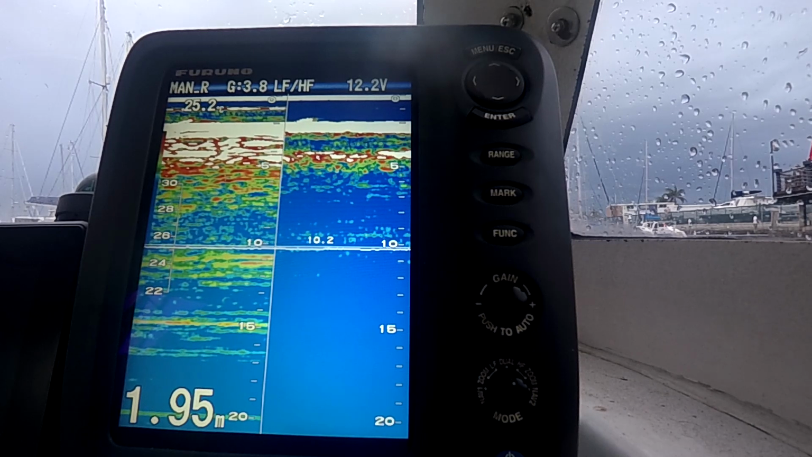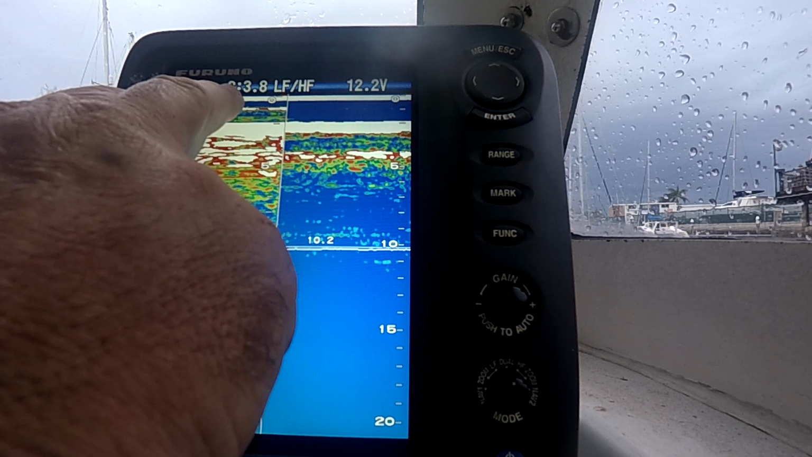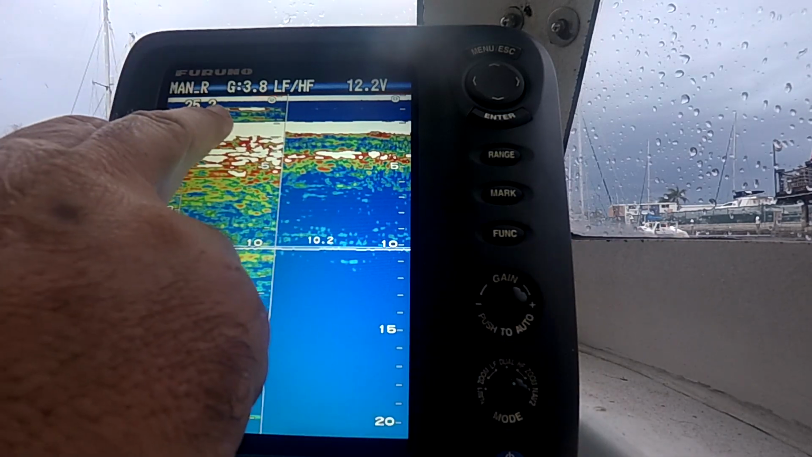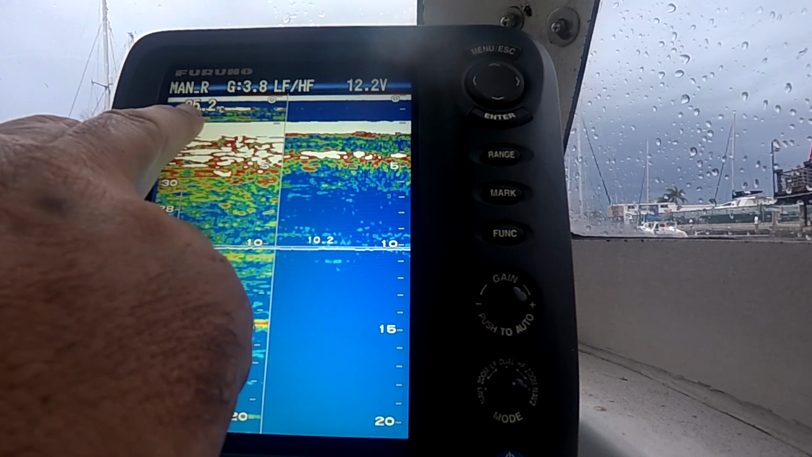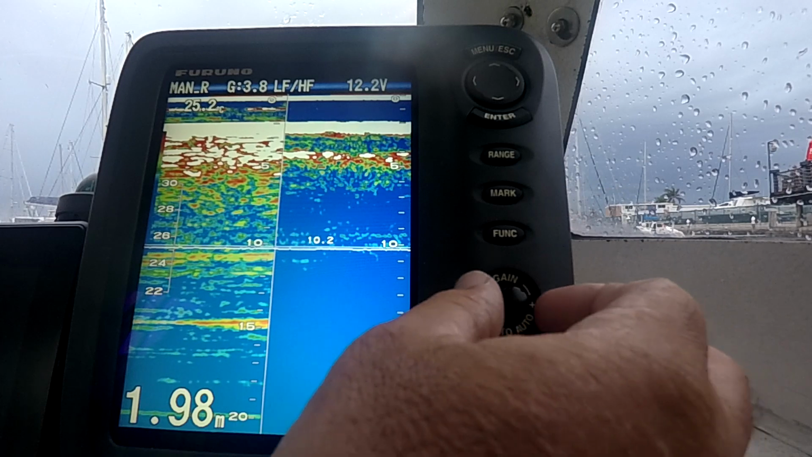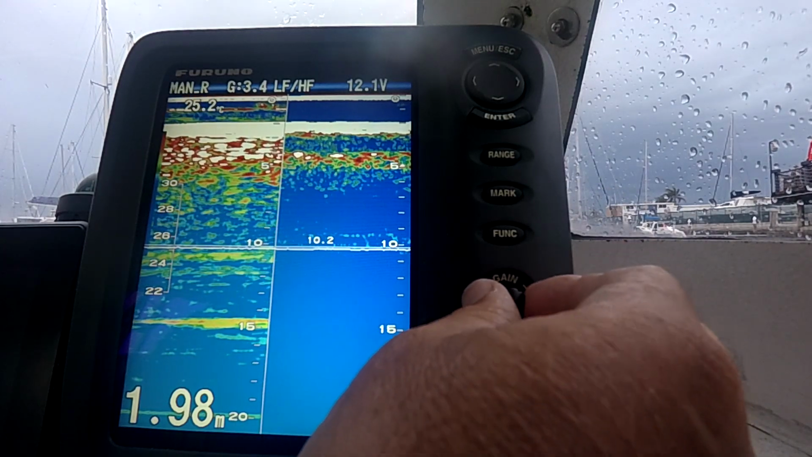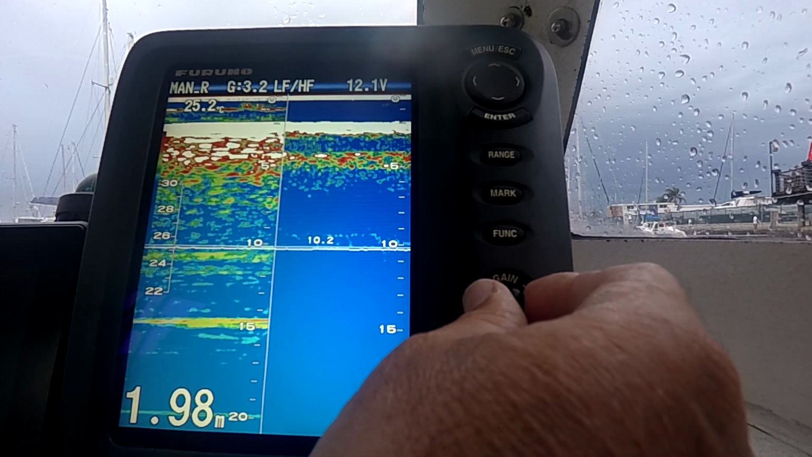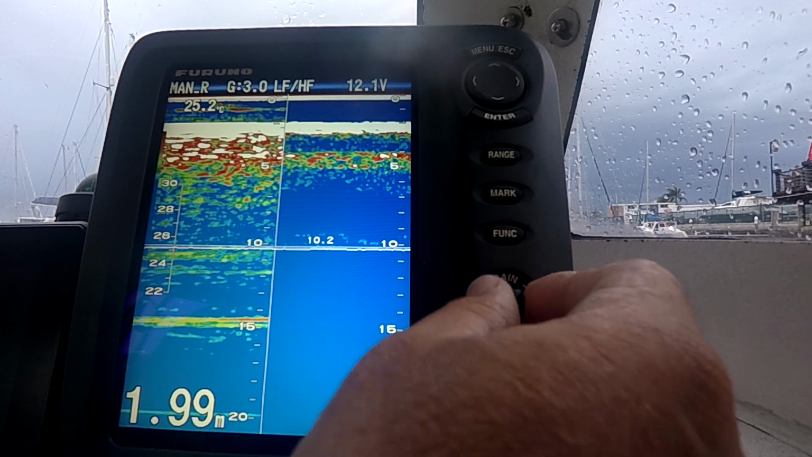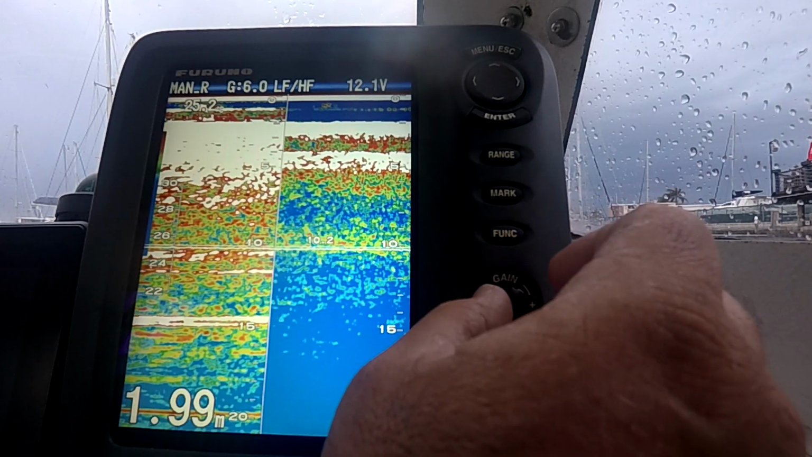So you can see I'm now on manual range, gain on 3.8. So really I'm probably running a bit too much gain here on the LF side. The LF's marking lots, nothing on the HF, so you can dial it down a little bit. Probably marking some brim there because I'm just tied up at the jetty. So that's sort of cleaning the picture up a bit now. You can dial it right up and blot it right out.